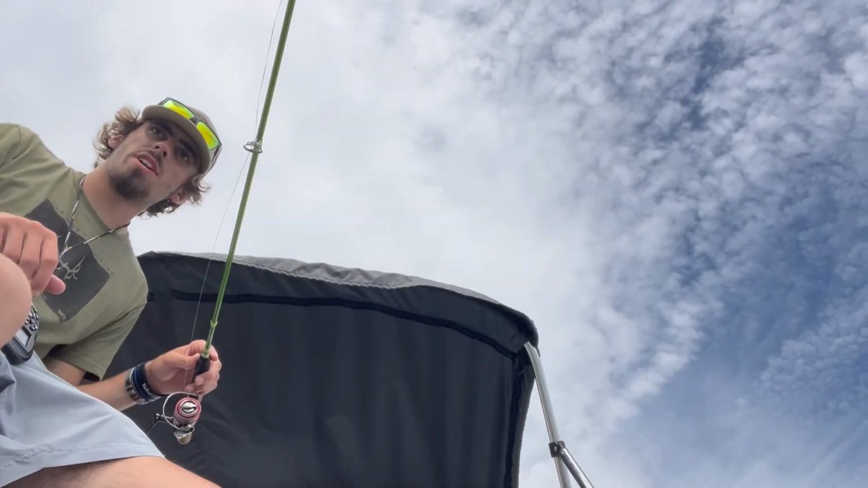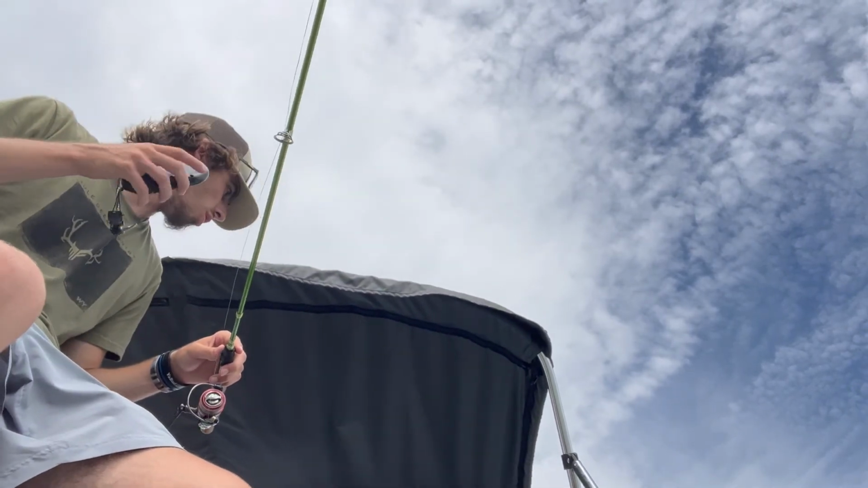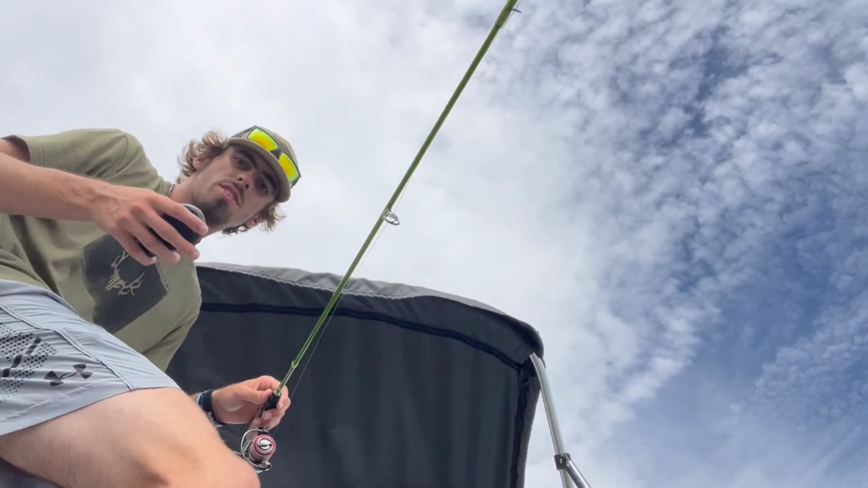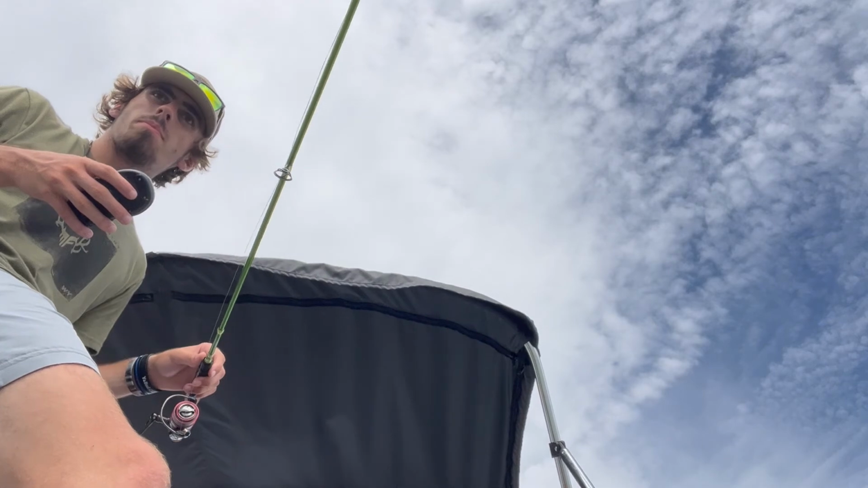Cool part about this right now is I'm using a remote to control my trolling motor. So I'm just sitting back here on the back of the boat right next to the transducer, just ready to drop down on these fish at any given moment.